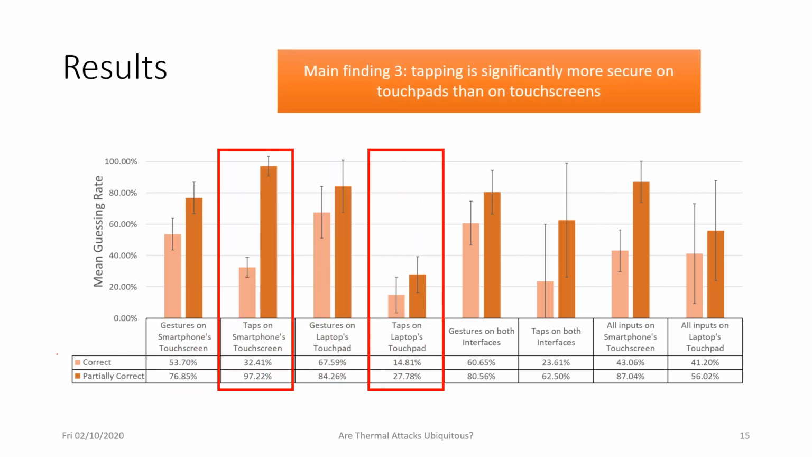The third finding is that tapping is significantly more secure when entered on touchpads compared to touchscreens. A reason that this happens is that when people are trying to tap using a touchpad, they actually need to first navigate their pointer or the mouse to the location where they want to tap.